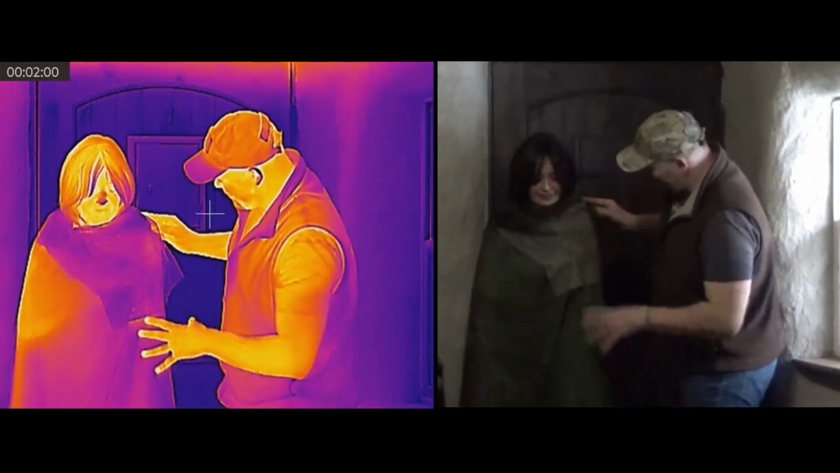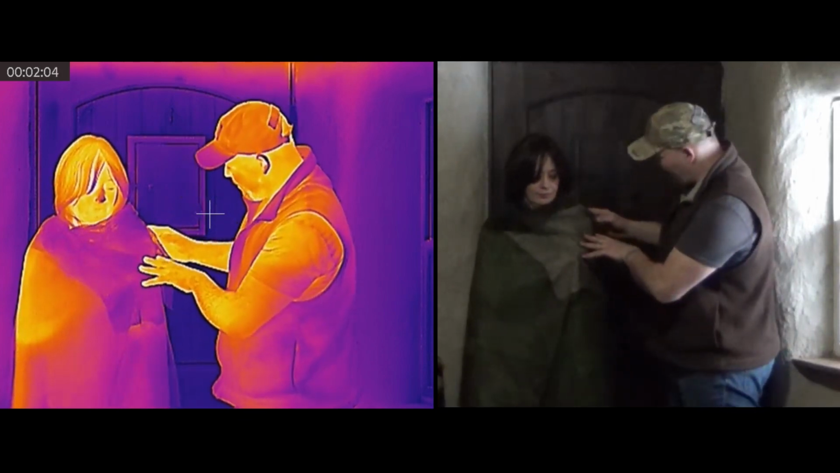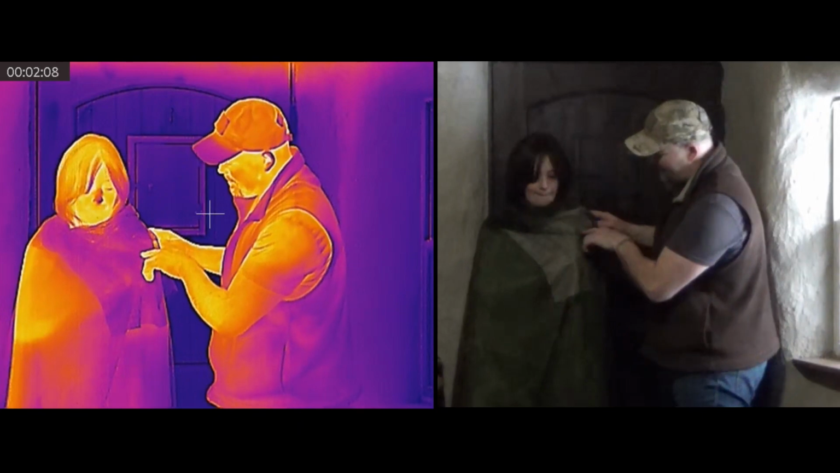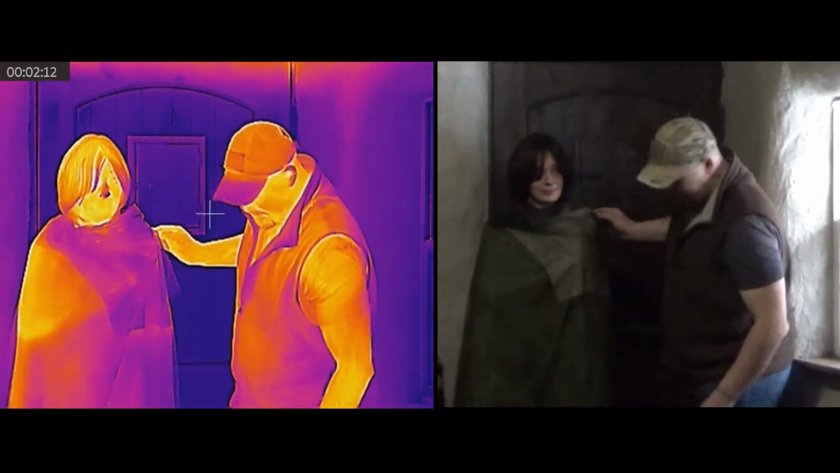Alright, so that's a few different layers, 3D mesh underneath. We've got one heavier grade. This is a NATO military fabric, the tan stuff. And then this lighter, just general camouflage grade over the top.